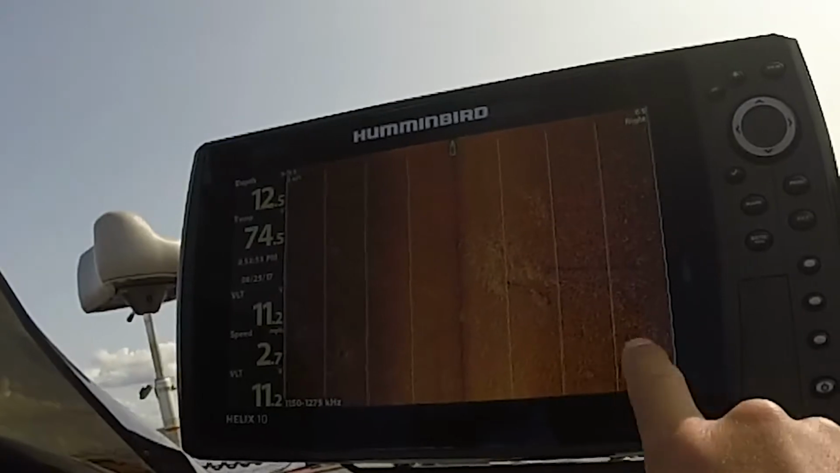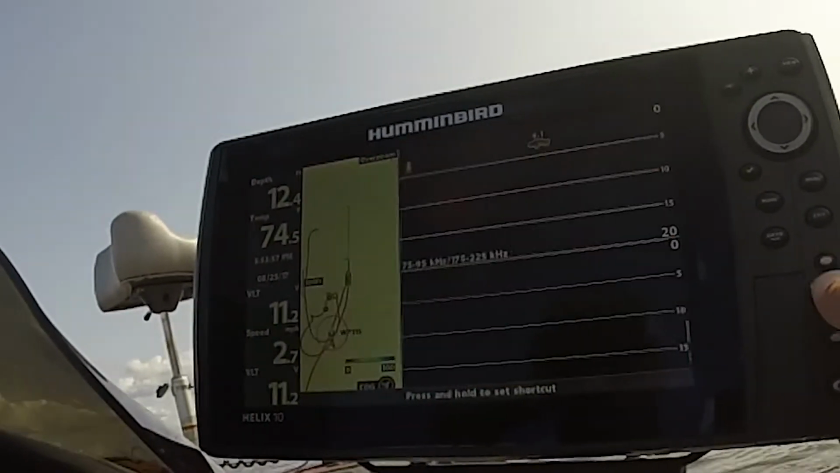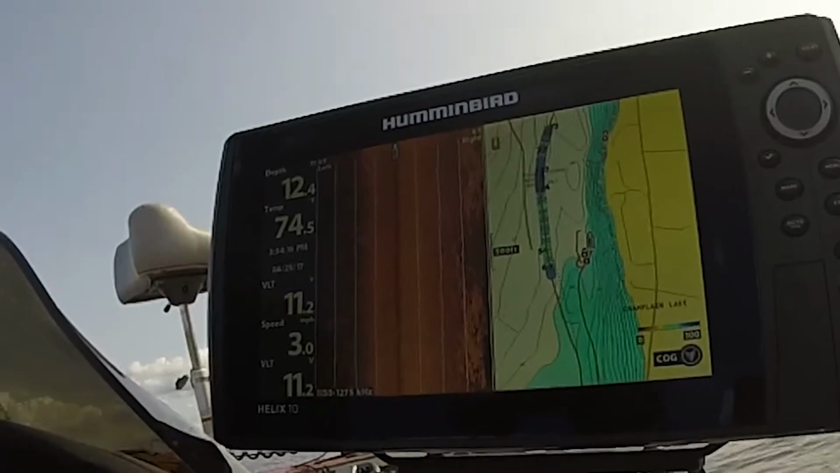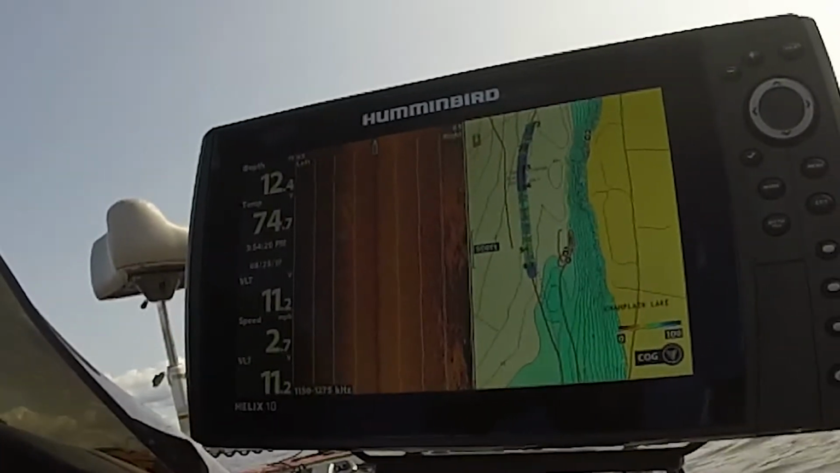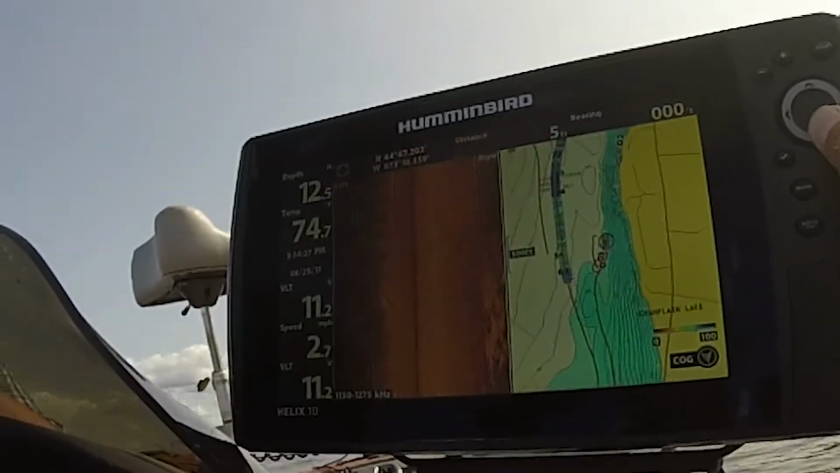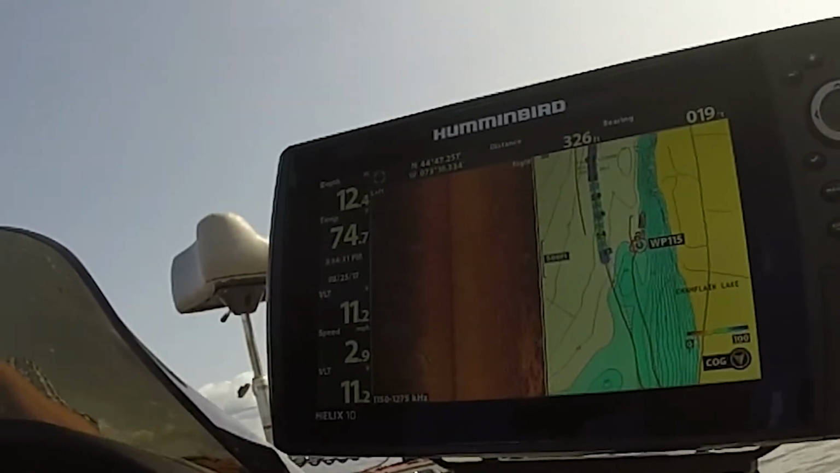So I have the gradient lines turned on here too. And I'll show you a different view real quick. So there's the down imaging. Here's the contour lines. So here's one that's useful, side scan and the map at the same time. And so right there, there's a down log or something on my left. That'll hold fish. And I can actually go back and mark that real quick. Hit mark.